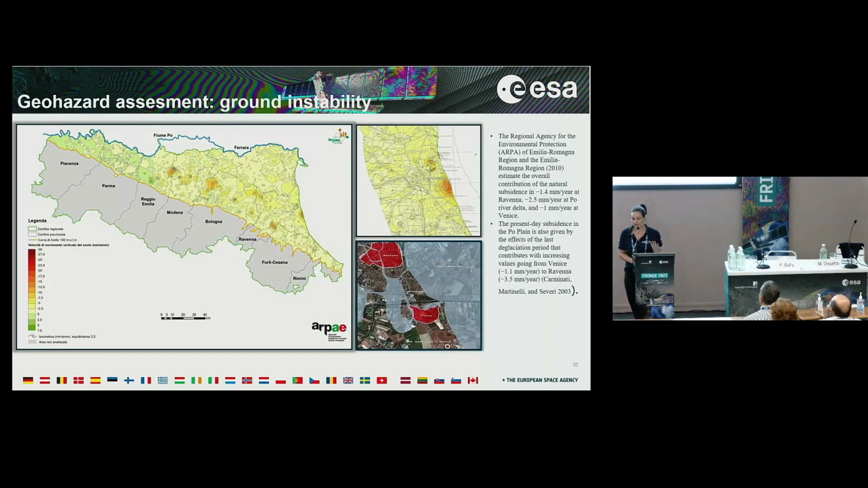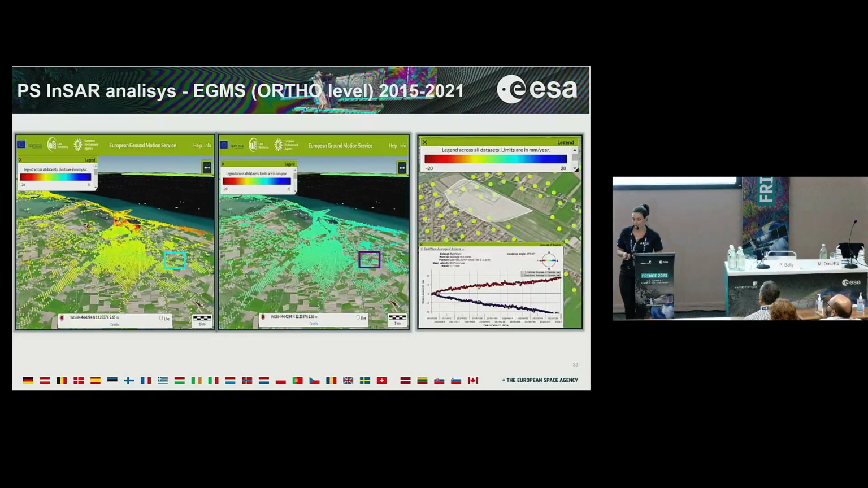But starting from the 50s, in addition to the natural subsidence of the area, we also had a subsidence related to human activities, related to the intensive extraction of fluid from the subsoil. In this case, the rates of subsidence could be higher than the natural one.